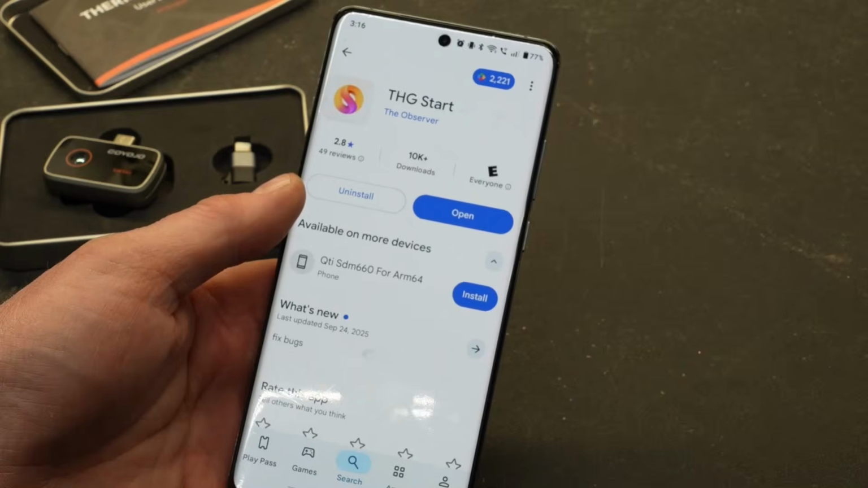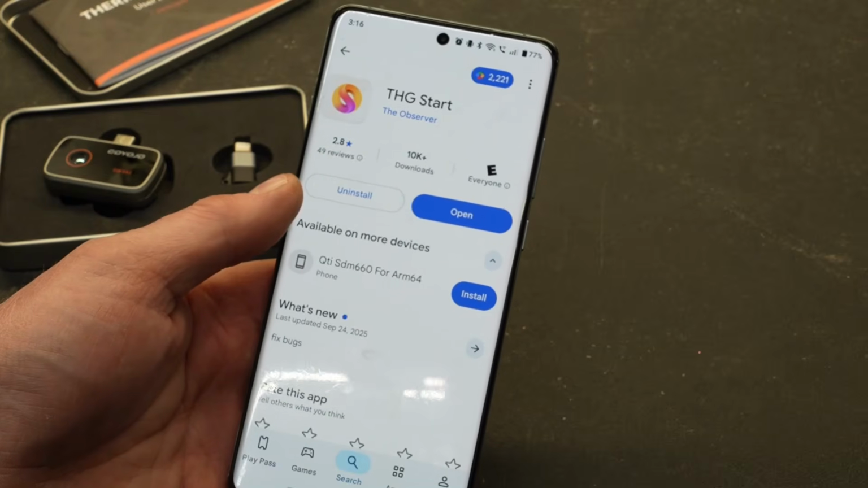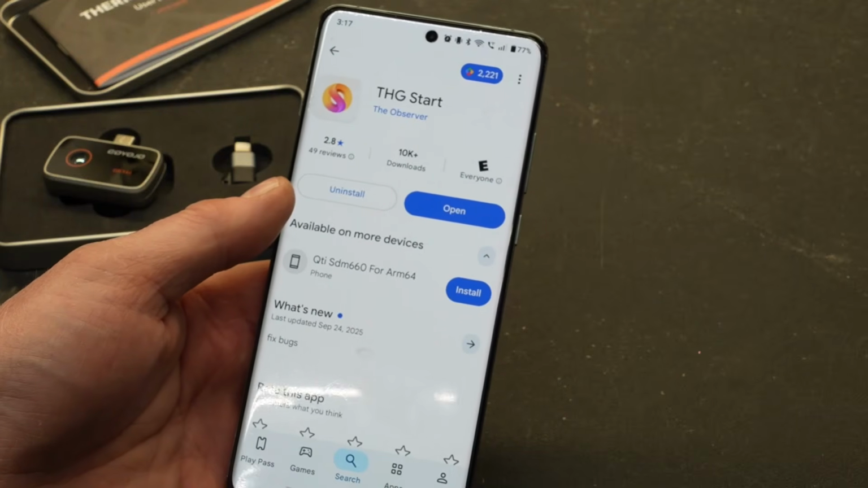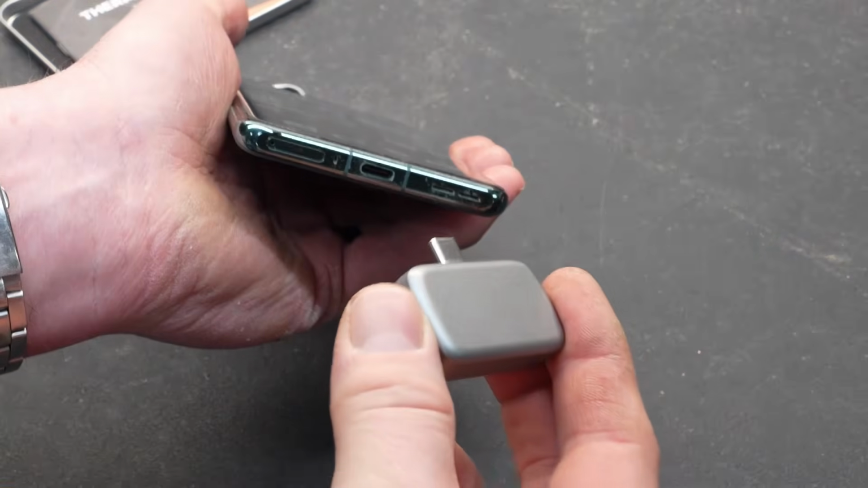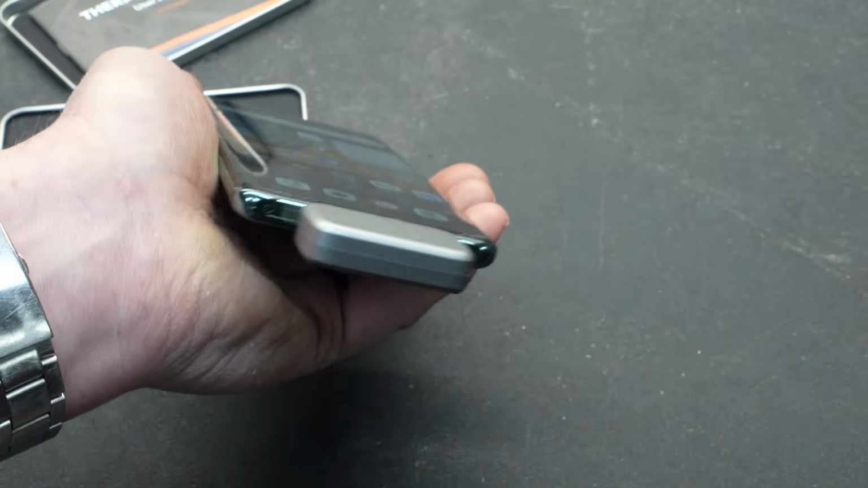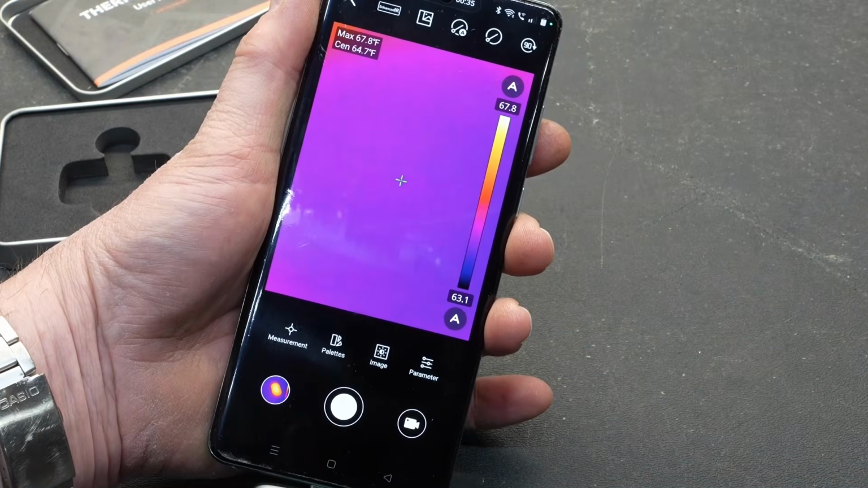It's very small. Now, the first thing you're going to need to do is download an app to your phone, and that is going to be called the THG Start app. You can get this in the Google Play Store, or you can get it on the Apple App Store. After you've downloaded that app, go ahead and plug your camera into the USB-C port or the Lightning port if you need to use that adapter. And now we're ready to start using the camera.